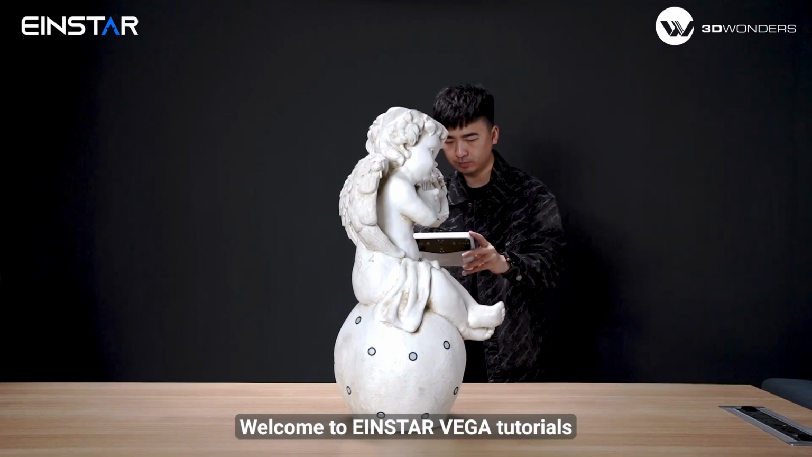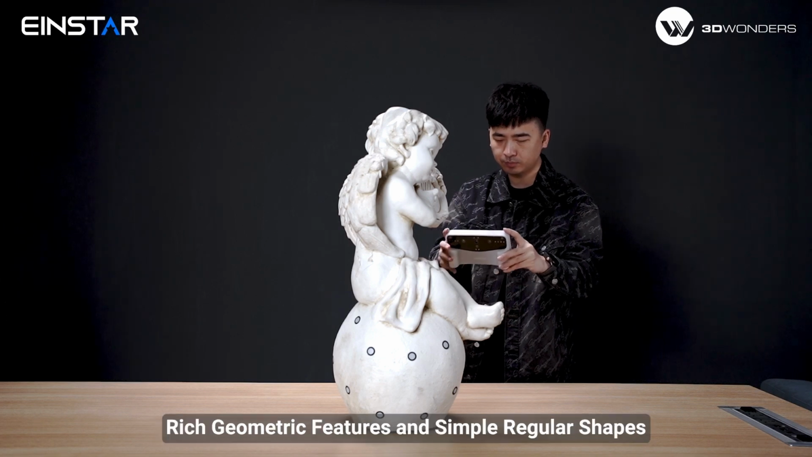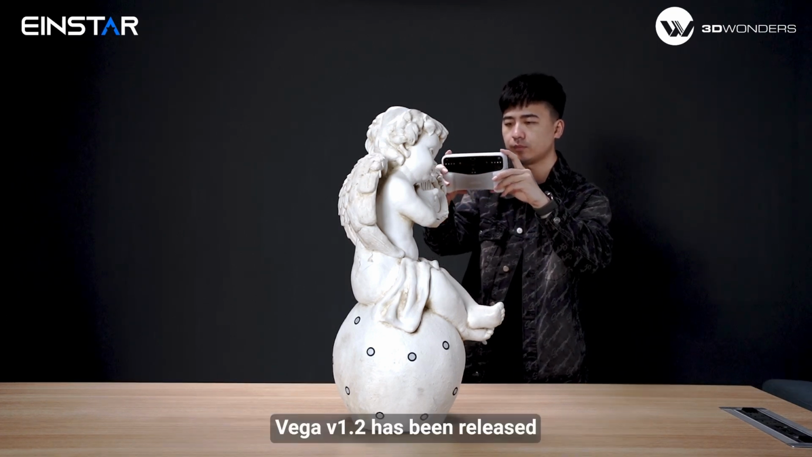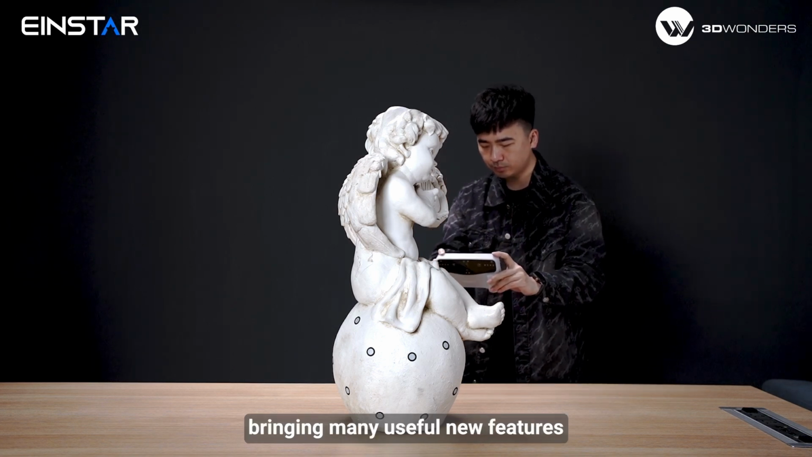Welcome to EinStar Vega tutorials, how to scan objects with mixed features, rich geometric features and simple regular shapes. Vega version 1.2 has been released, bringing many usable new features.